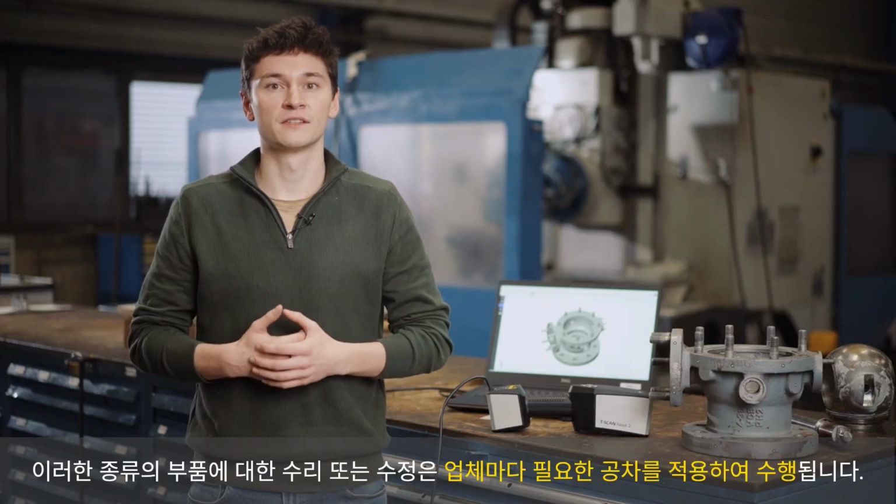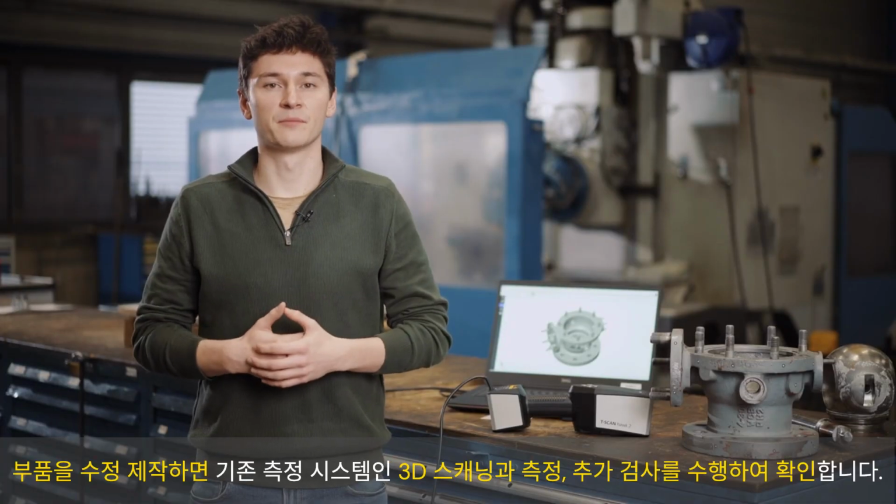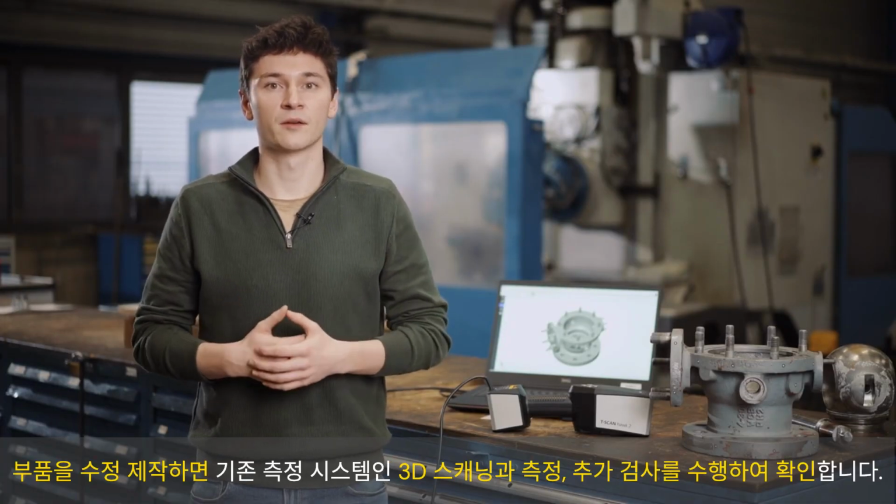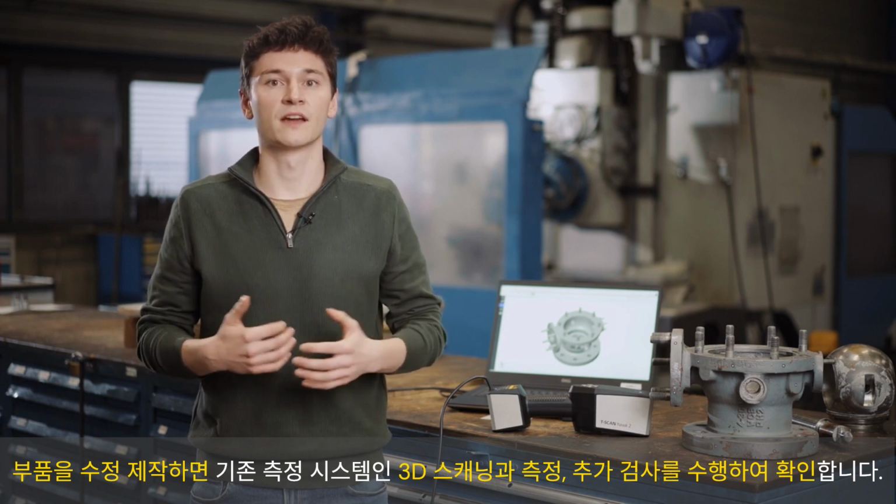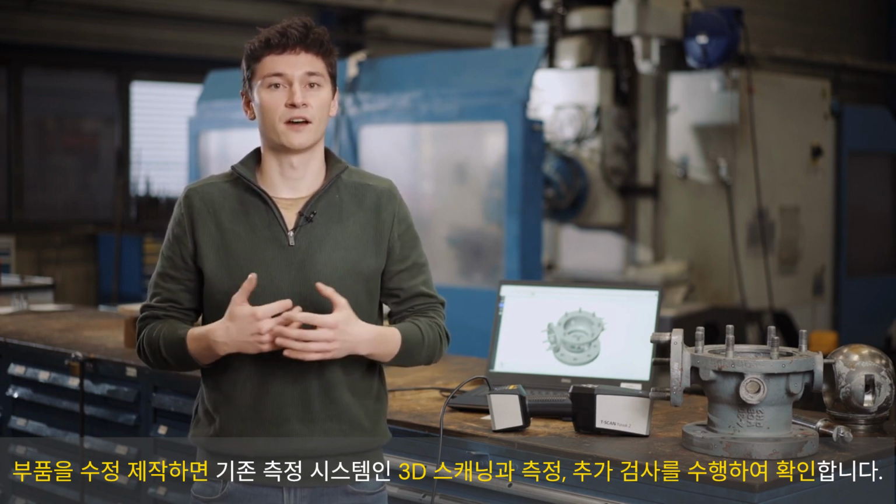Repairs or modification on these kinds of parts are always done in accordance with the applicable guidelines within the PRDA. When modifications have been made, the valve is completely tested. Unlike with conventional measuring systems, you do not need to think upfront what to measure, as with 3D scanning you make a copy of your part and additional inspection can still be done afterwards.